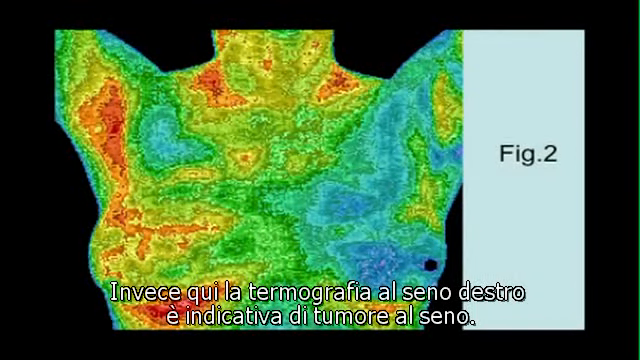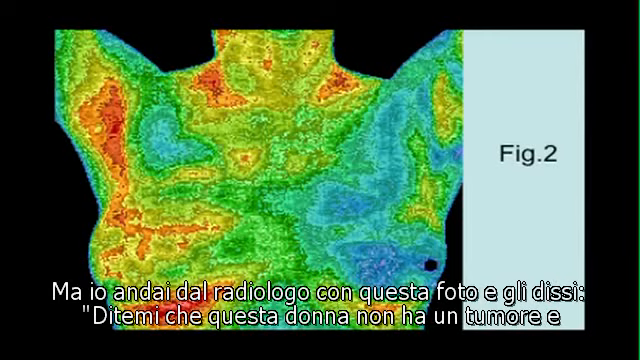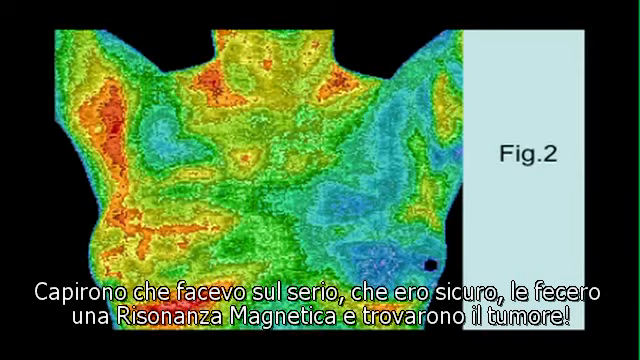Right-sided breast cancer. Stands out like a sore thumb. That lady had completely normal mammograms and ultrasounds. In fact, in the end, I went to the radiologist and said, if this woman hasn't got breast cancer, I'll sell the camera back to America, $40,000. They got a bit worried and sent her for an MRI, and that picked up the cancer.